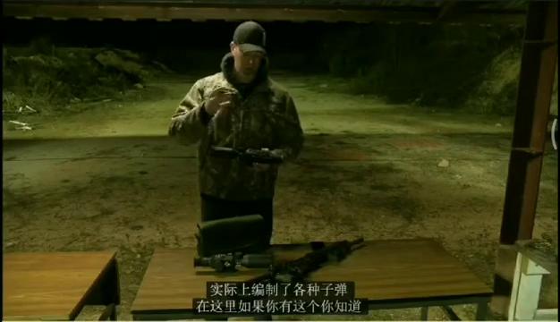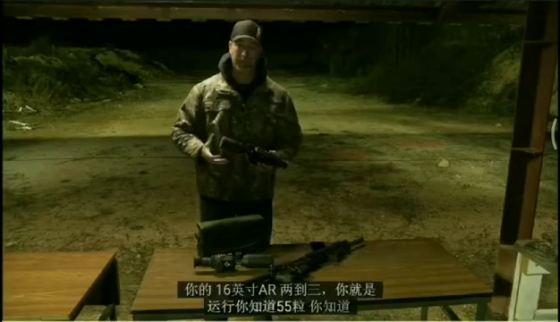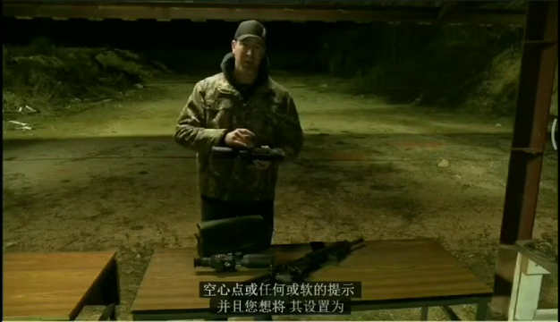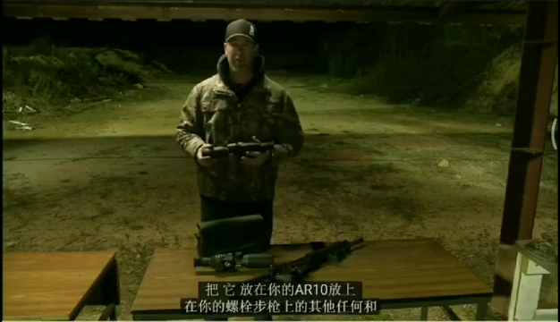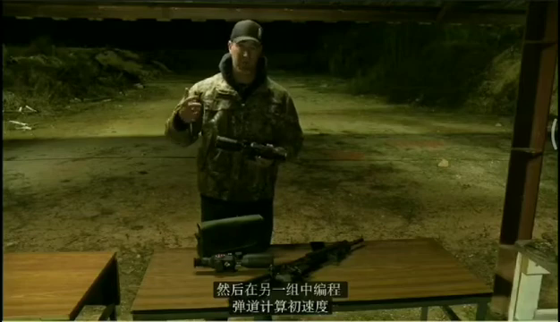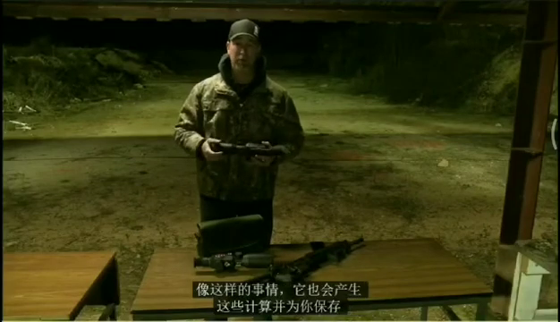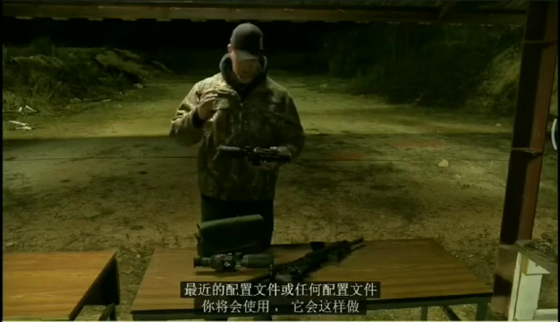So if you have this on your 16-inch AR-223, and you're running 55 grain hollow points or soft tips, and you want to set that as a setting in here, you can save it, and then you can pull this off, put it on your AR-10, put it on your bolt rifle, whatever else, and then program in a different set of ballistic calculations, muzzle velocity, weight of your bullet, things like that, and it'll also make those calculations and save them for you. So you just have to go to your most recent profile or whichever profile you're going to be using, and it'll do everything for you.